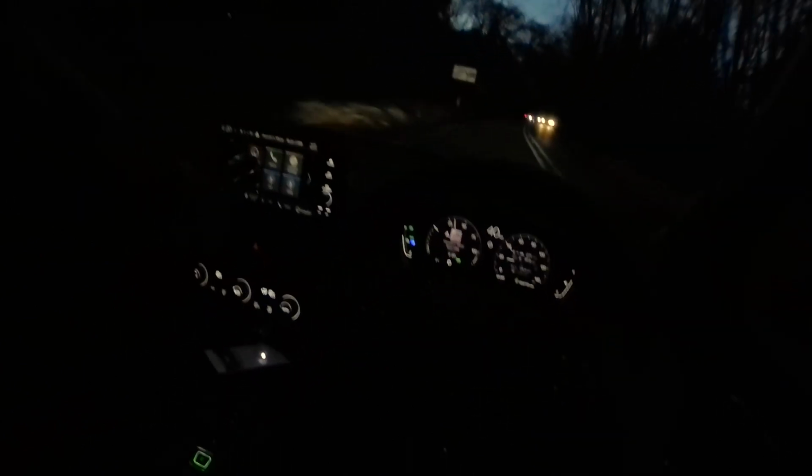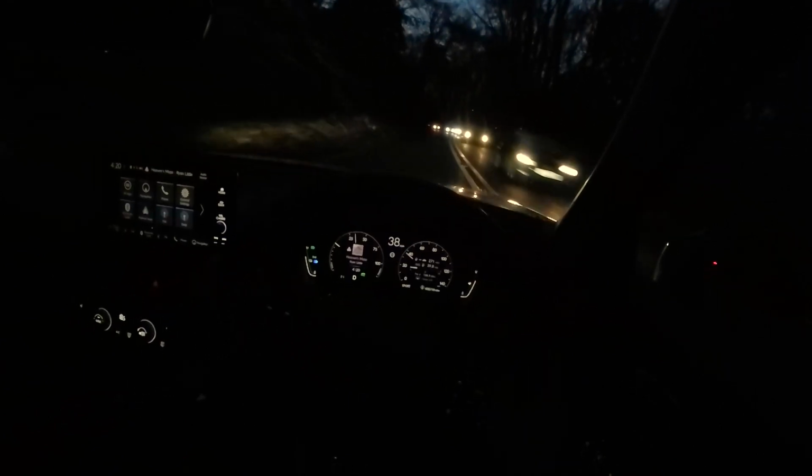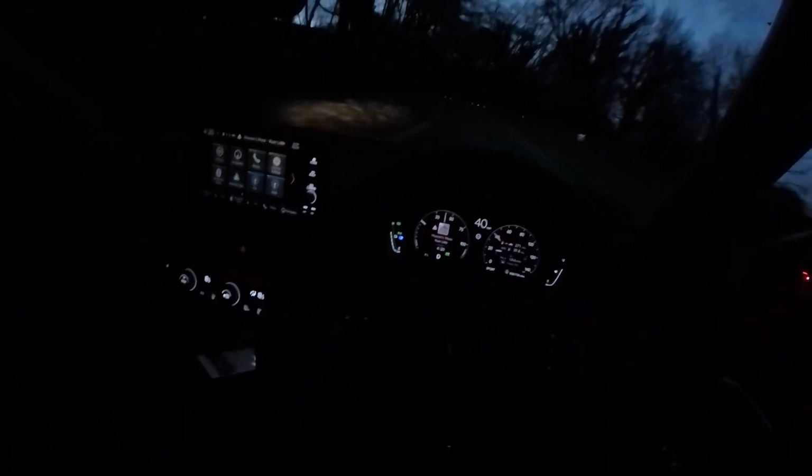So yeah, hopefully you can see the left side of the road is being lit up quite nicely, lit up like Christmas, which is fitting because it is Christmas a week tomorrow, in fact. Well, time of filming, obviously. By the time you guys watch this, it will probably be 2023, so Happy New Year!